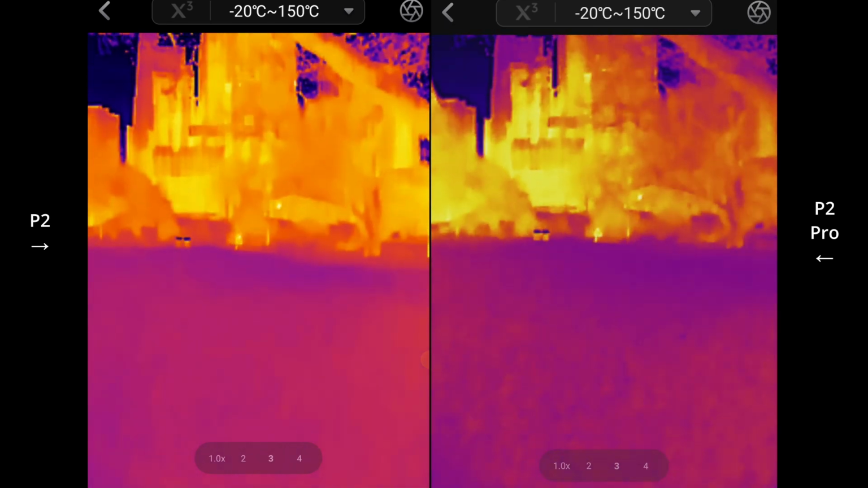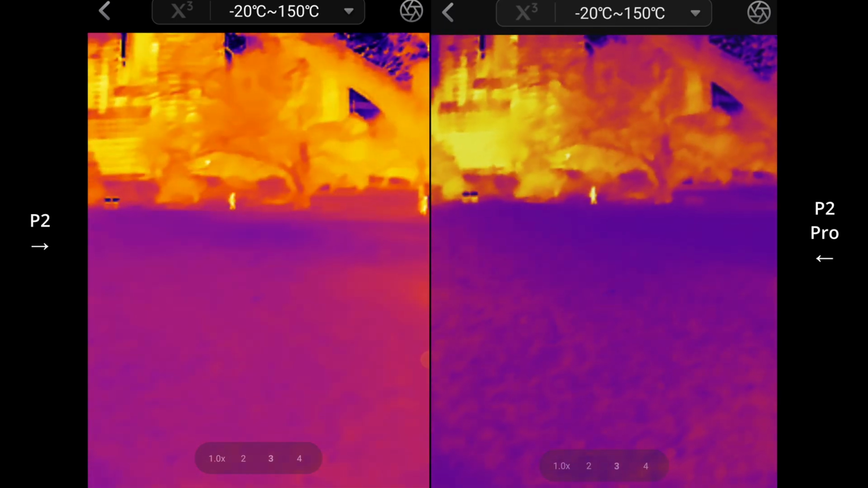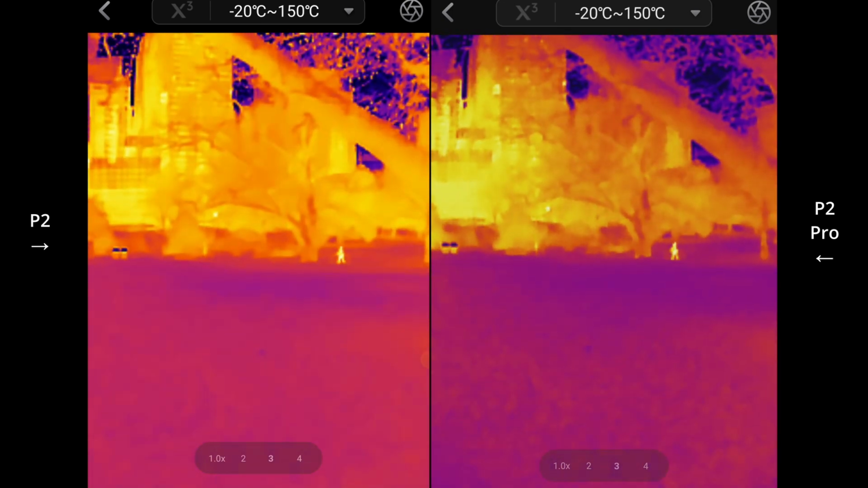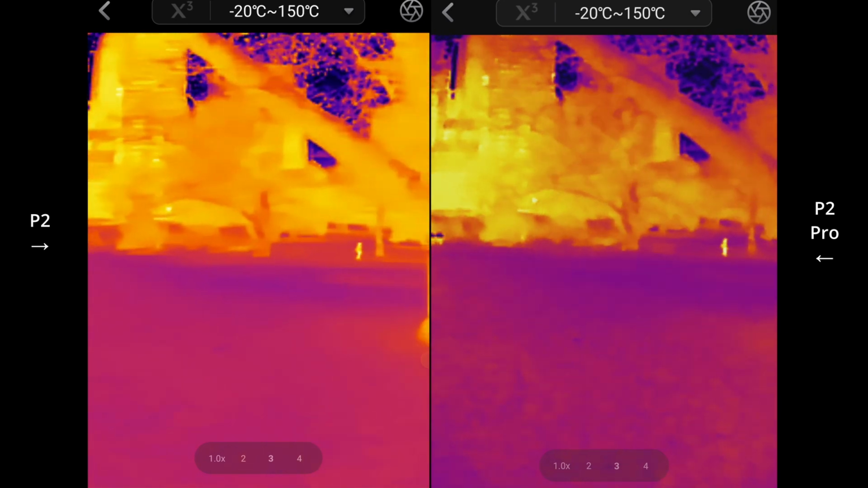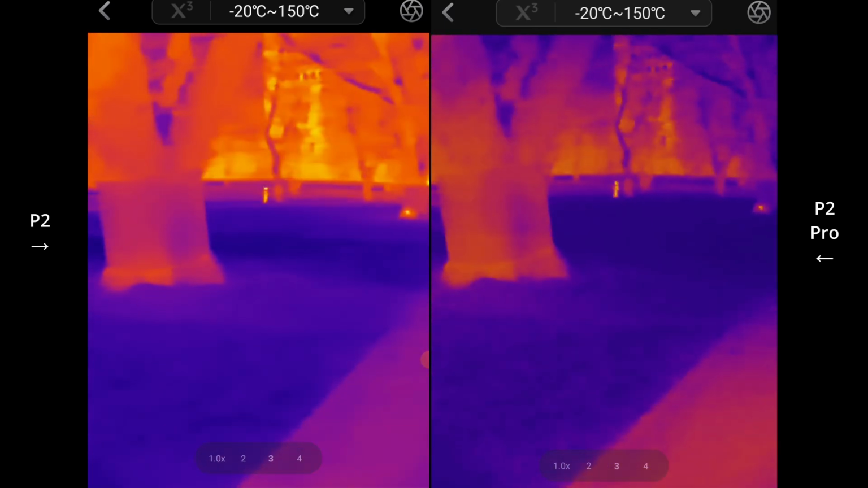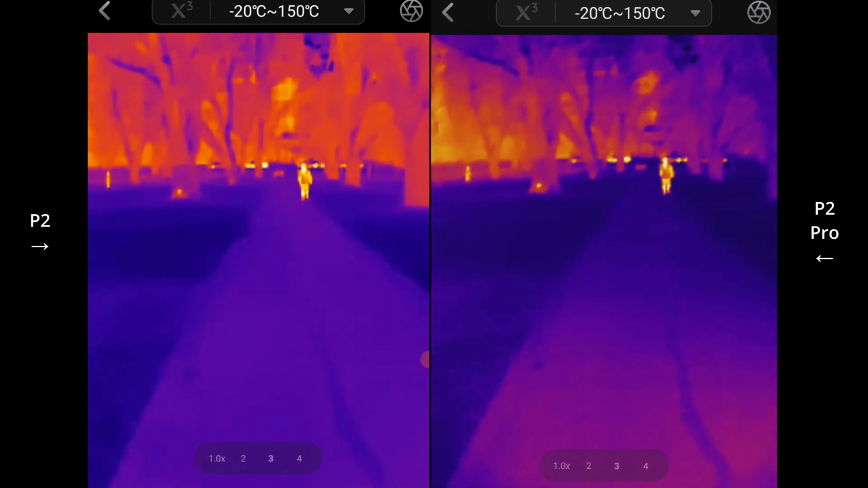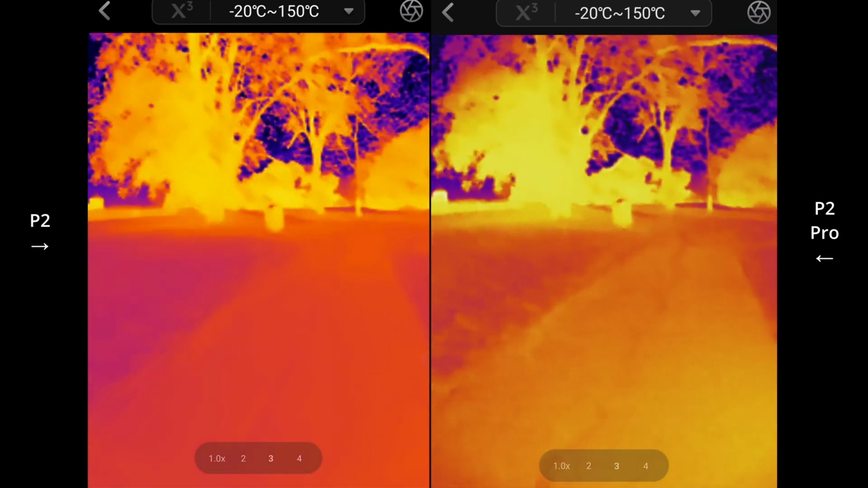Yeah, it just seems like, I mean, tell me if I'm nuts, but it just seems like it's picking up maybe on a little bit more. I mean, it's creating more contrast. The grass here seems to be a bit darker in the P2 Pro. And in the background, so maybe it's able to differentiate temperatures a little better. It could be due to the focus as well. That's the mouse that I was looking for earlier up in the tree. And go for a bit of a walk.